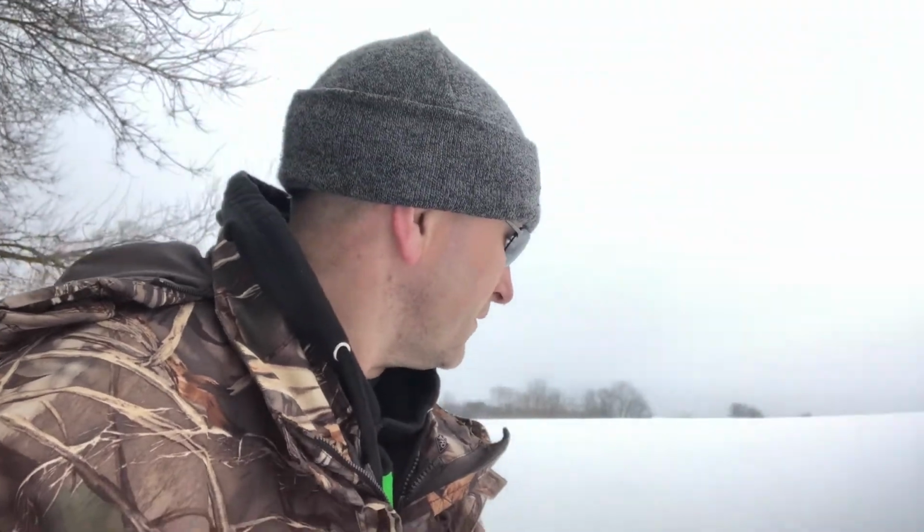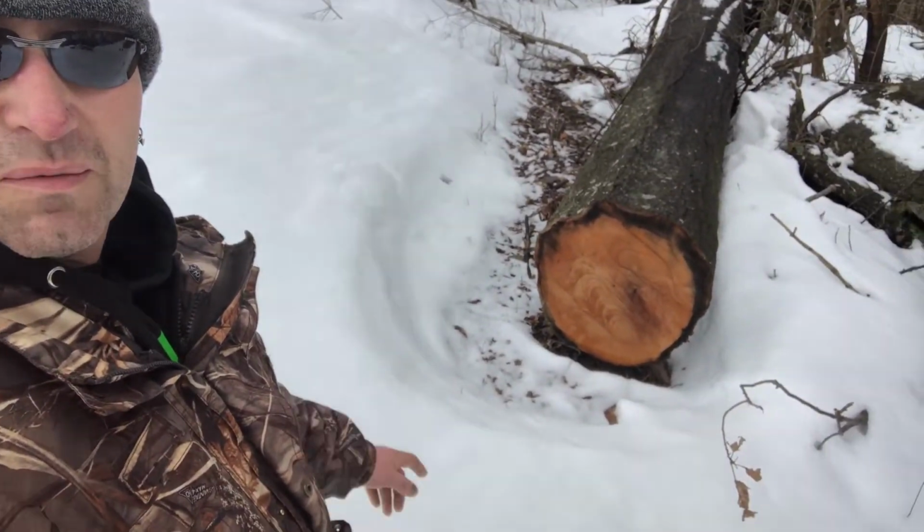We got some tracks here, partially covered by snow. Close together, there might be a fox. Trying to hug the edge of the woods here. I'm walking down to my furthest stand. If I flip around here by the big tree, you can see how deep the snow is still.